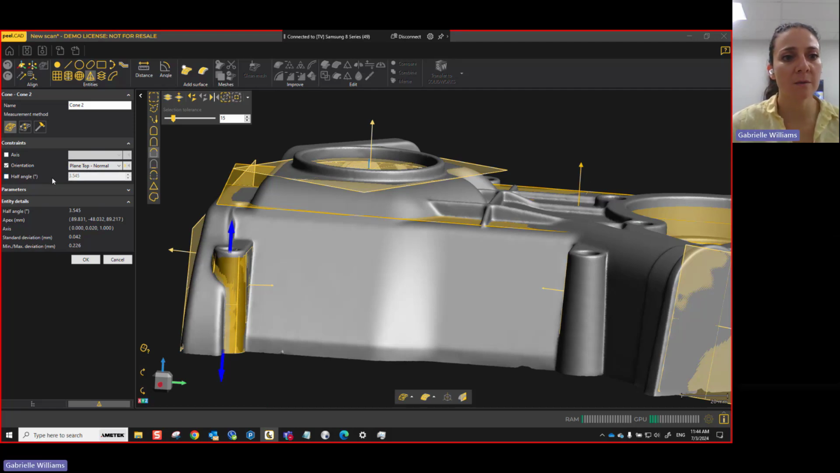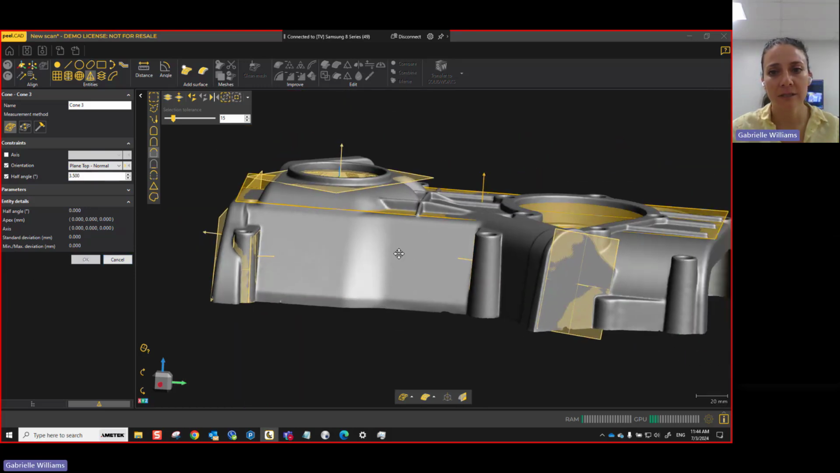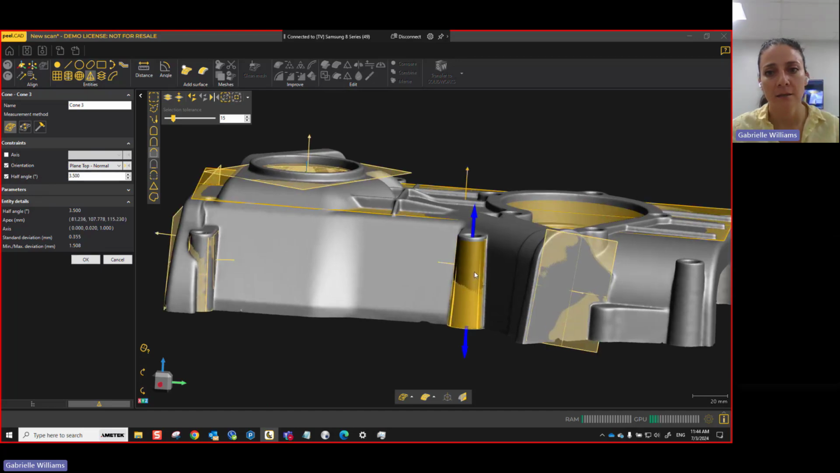Also, if I'm doing something more like a design intent situation, I might see that the half angle of this cone is right now being measured at 3.545 degrees, but most likely I know that maybe it's something like 3.5 degrees or maybe even 4 degrees. So I can change it however I want and adjust it there. And then I can click on OK. And I can do this for all the different cones that I need.